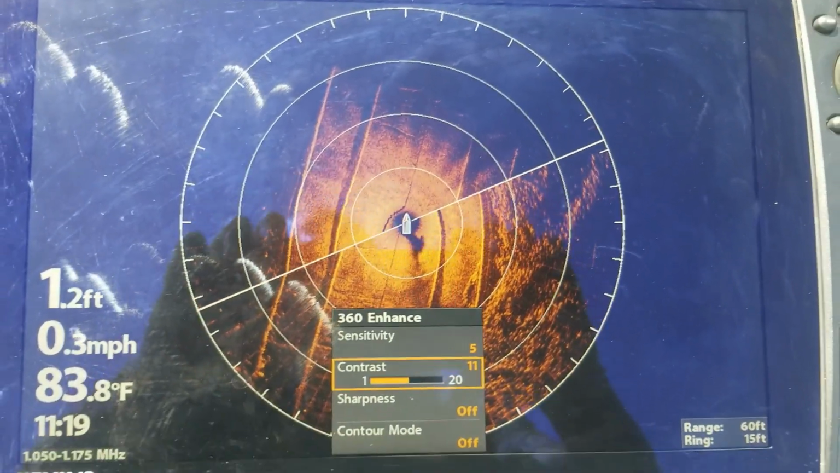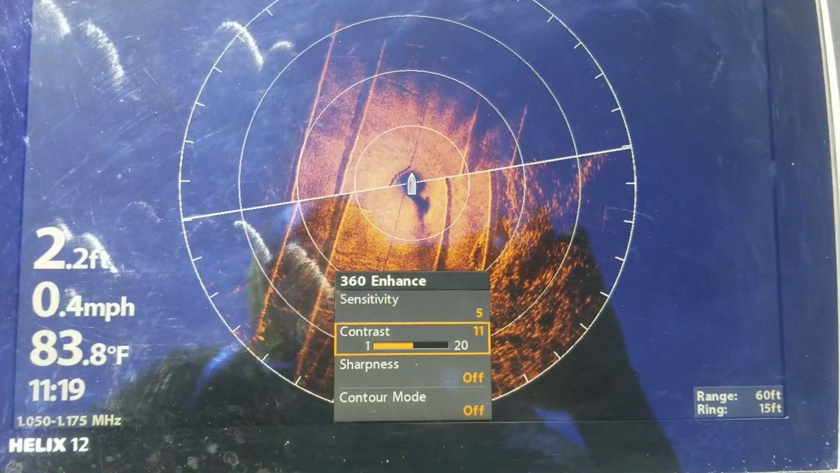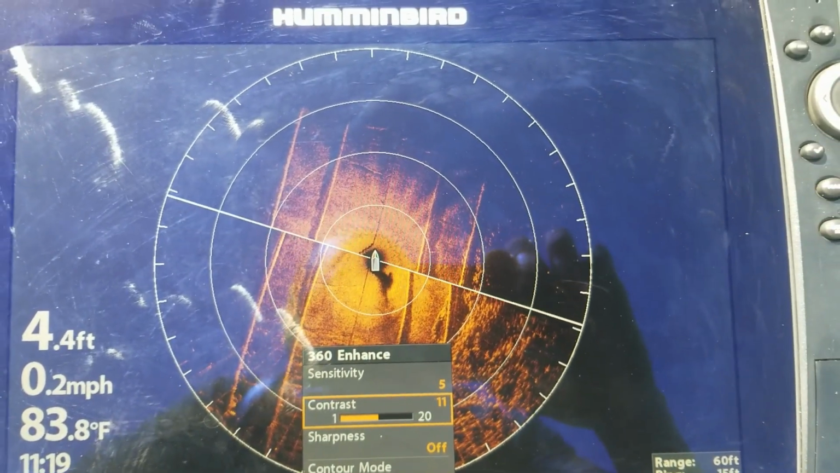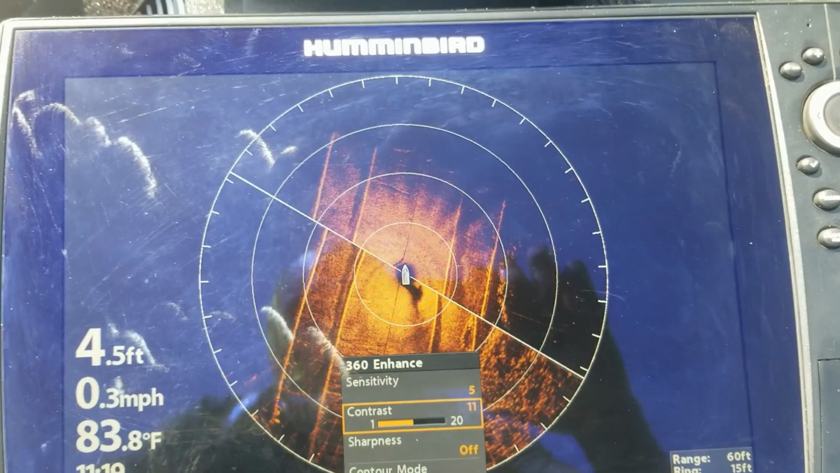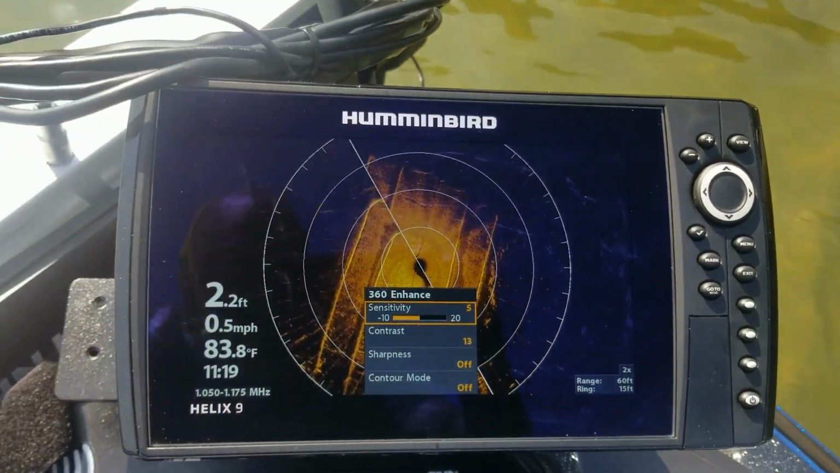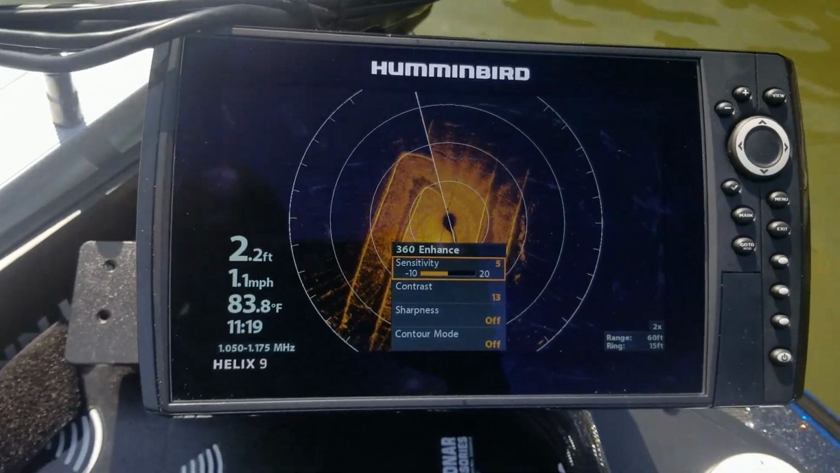So as you move around, you're just basically tweaking your contrast and your sensitivity and getting those to where that picture looks the best for you. So that way, once you get out on the main lake and start fishing, you have a reference point, and you can just tweak things a little bit further from there.